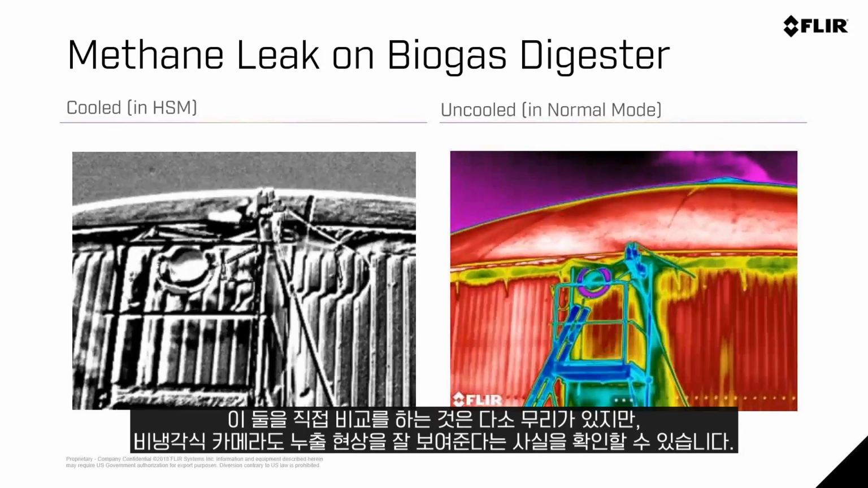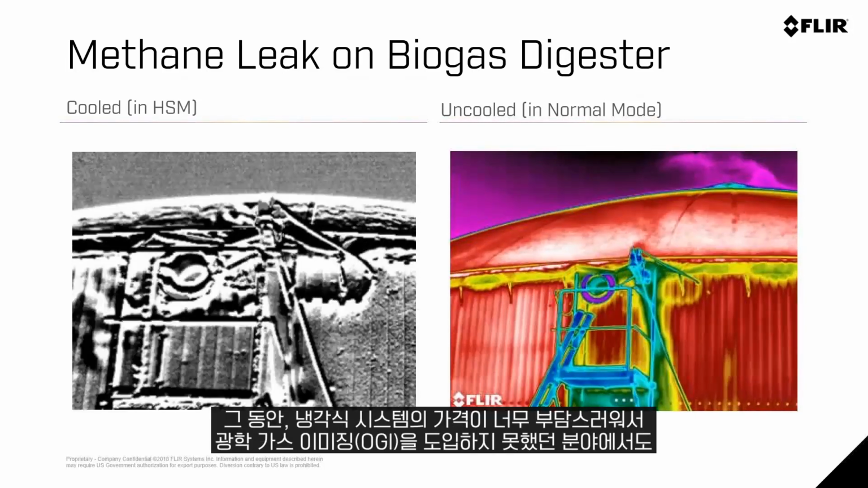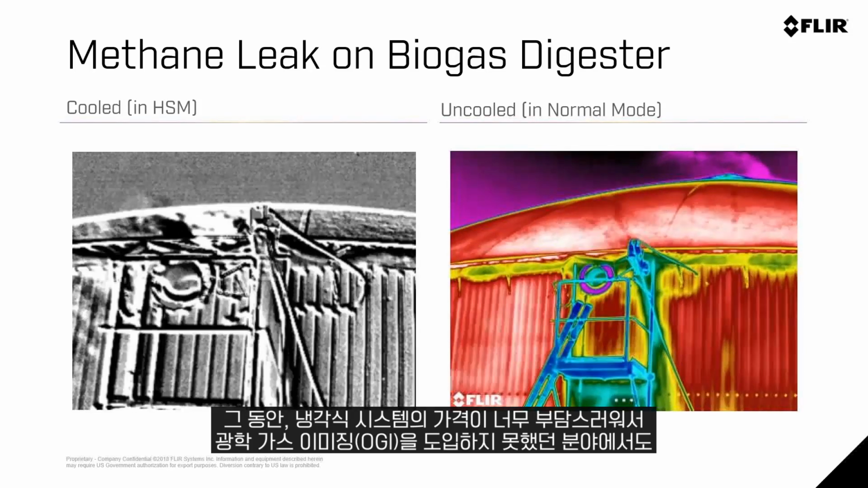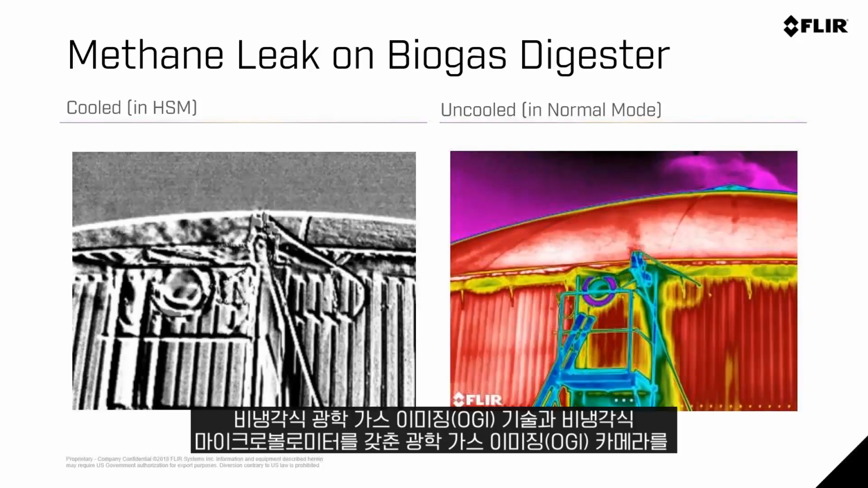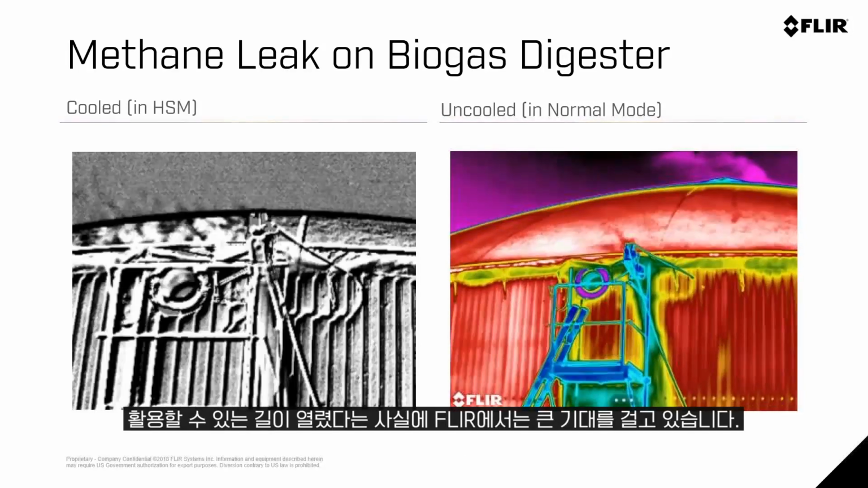and you can still visualize that leak. So we're excited about the industries that may have had too much of a barrier to entry with the cooled systems, and where the uncooled optical gas imaging technology and the optical gas imaging systems with an uncooled microbolometer detector may take us.